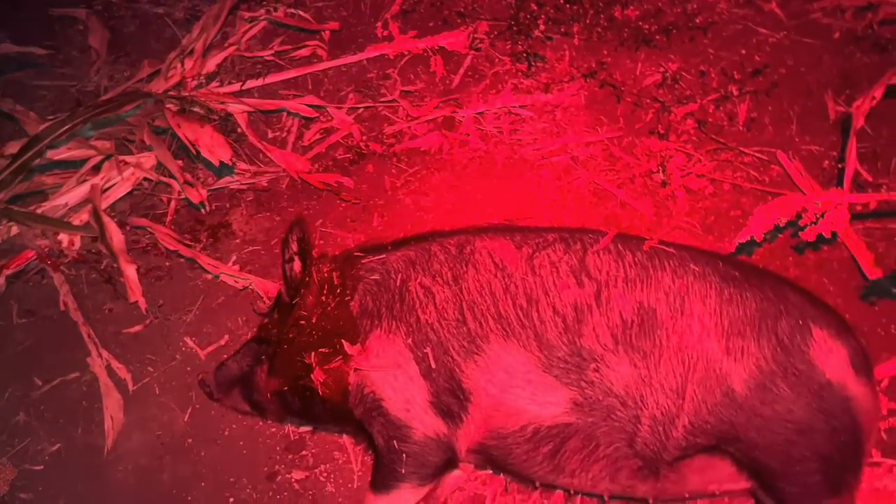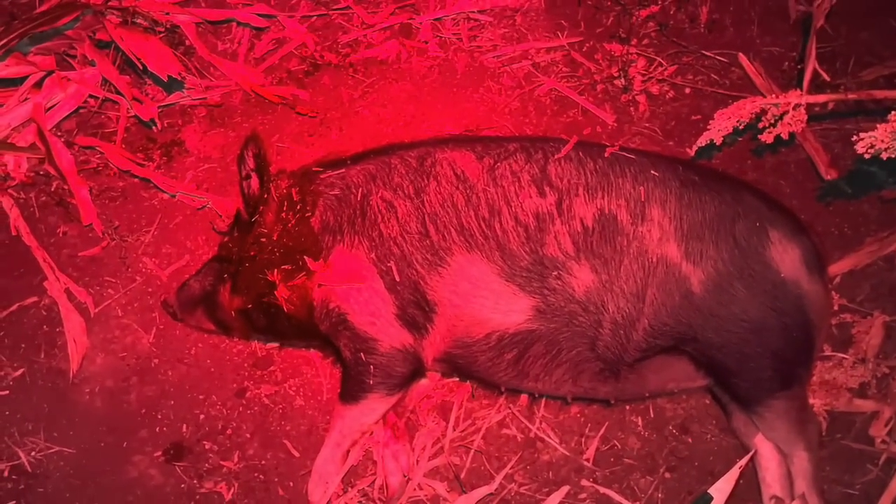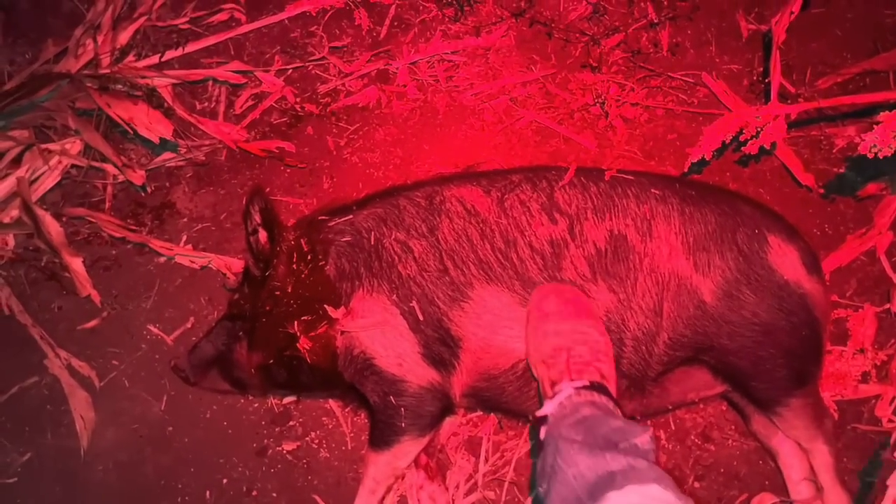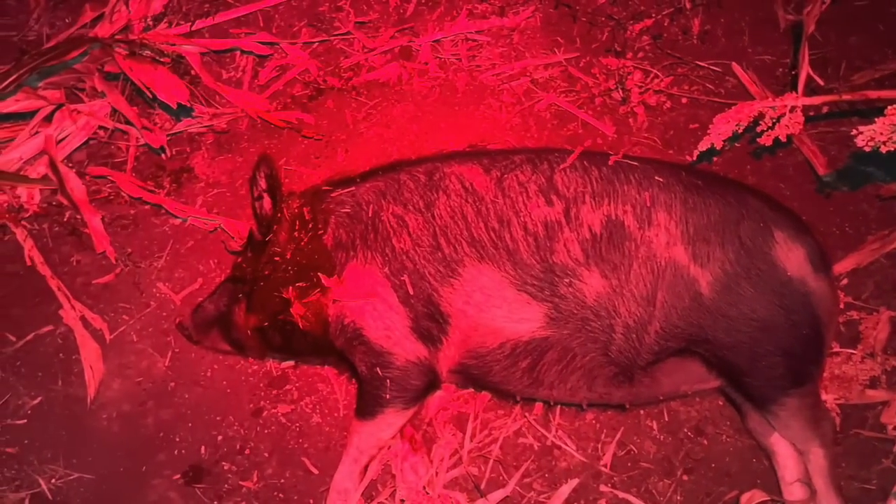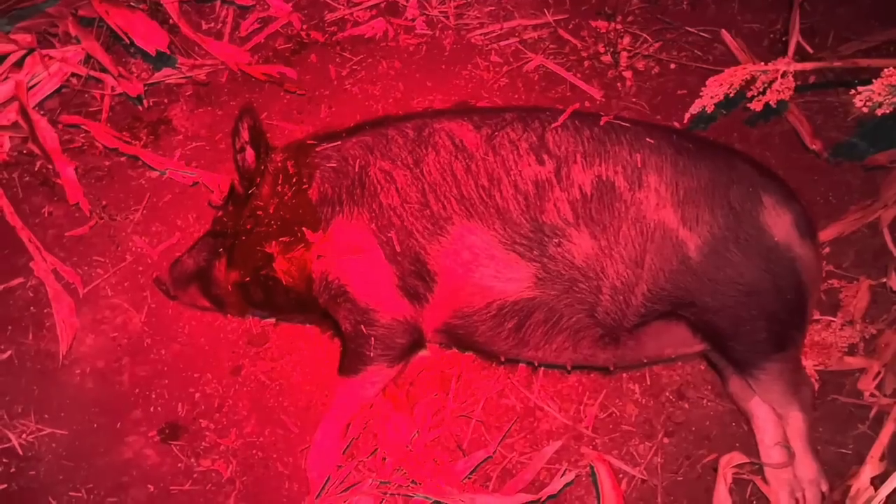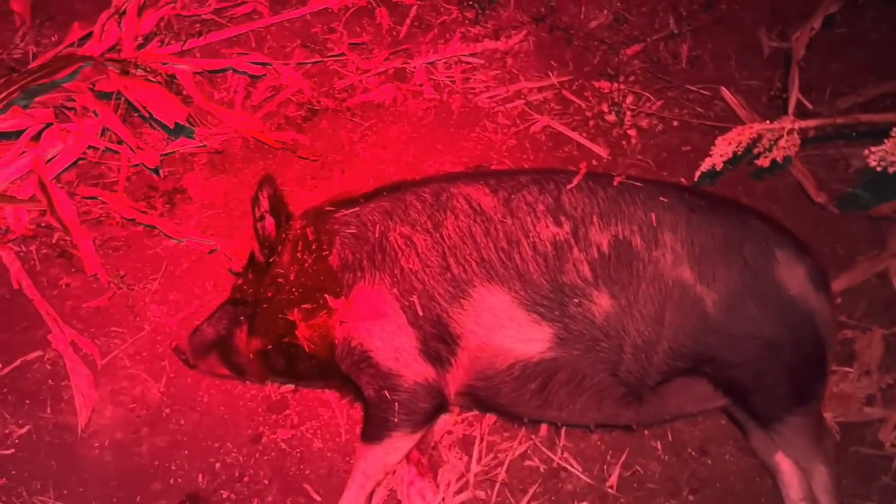But she's a beautiful fat pig. Be really good eating probably, but I don't really feel like taking meat around at the moment. Plus I don't really like to eat wild pigs because they carry leptospirosis and all sorts of other diseases and stuff, so better off just leaving them alone. Anyway, we'll keep going and see if I can find any more.